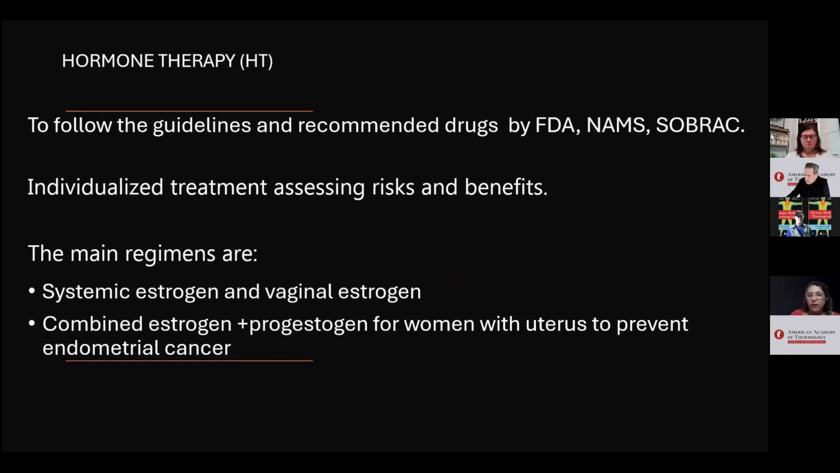When indicated, we need to use hormone therapy following guidelines and use drugs endorsed by the main national and international societies, with individualized treatment, assessing risks so that the benefits are safe.